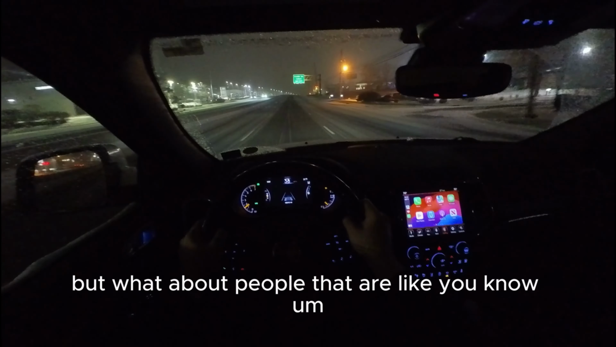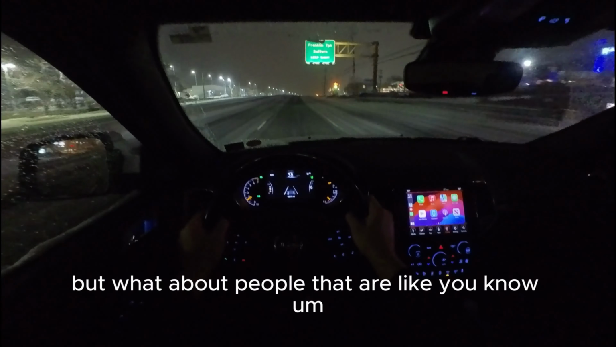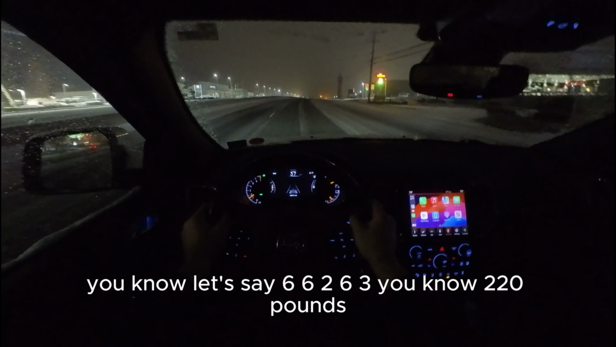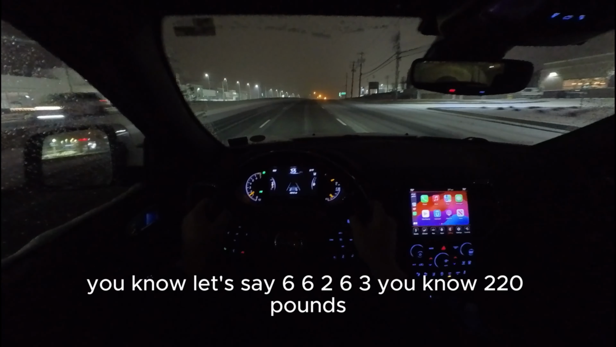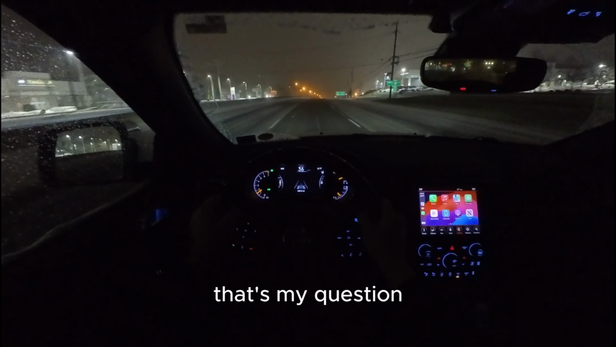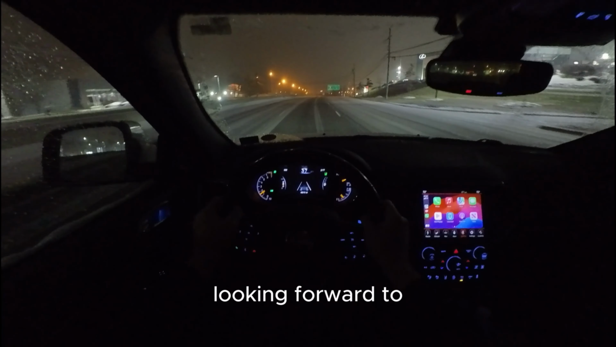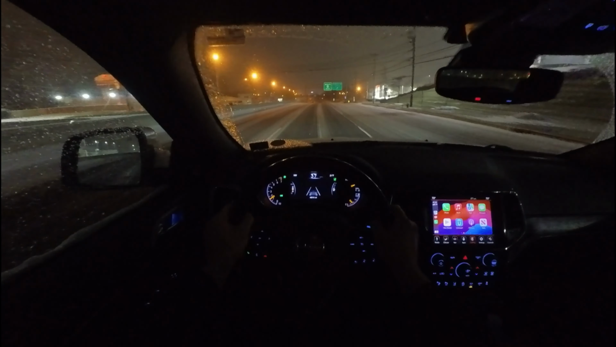But what about people that are like, you know, normal sized men, let's say 6'2", 6'3", you know, 220 pounds. How do you guys feel in the Wrangler? That's my question. All right, let me know in the comments, guys. Looking forward to getting this discussion going.